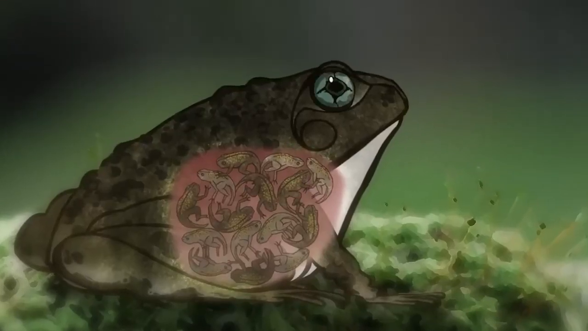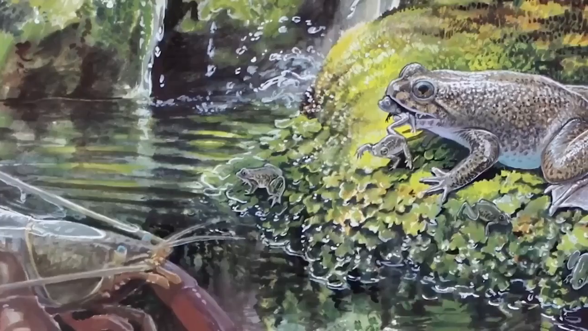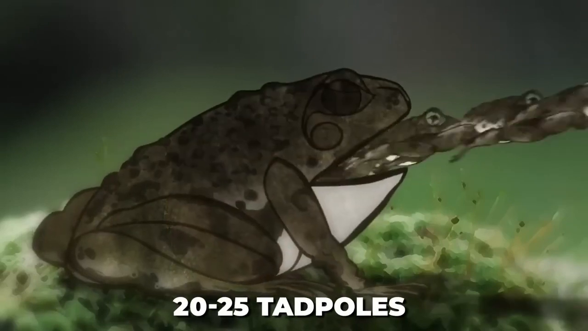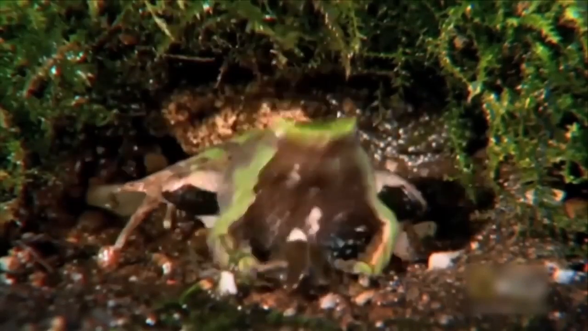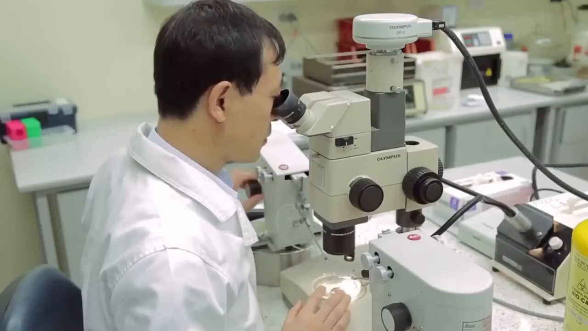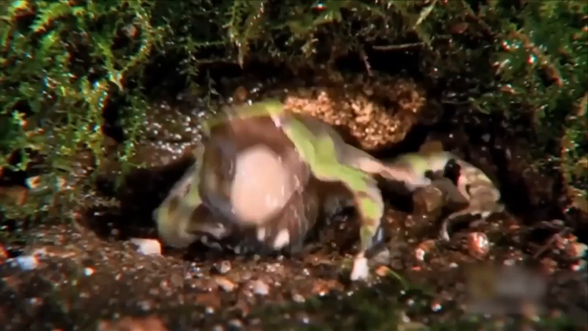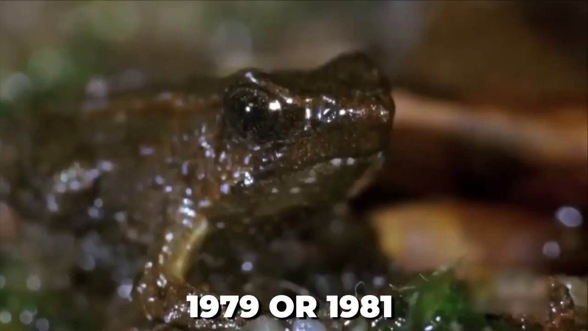The mother frog's capacity to transform her gut into a womb is amazing. And she has a gut that can digest between 20 and 25 tadpoles easily. Although intensive field searches were conducted, no more wild specimens were ever discovered after the last one was spotted in 1979 or 1981.